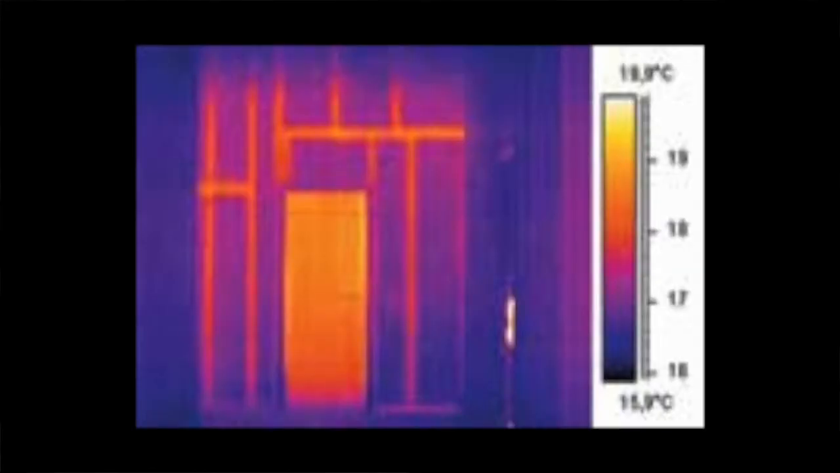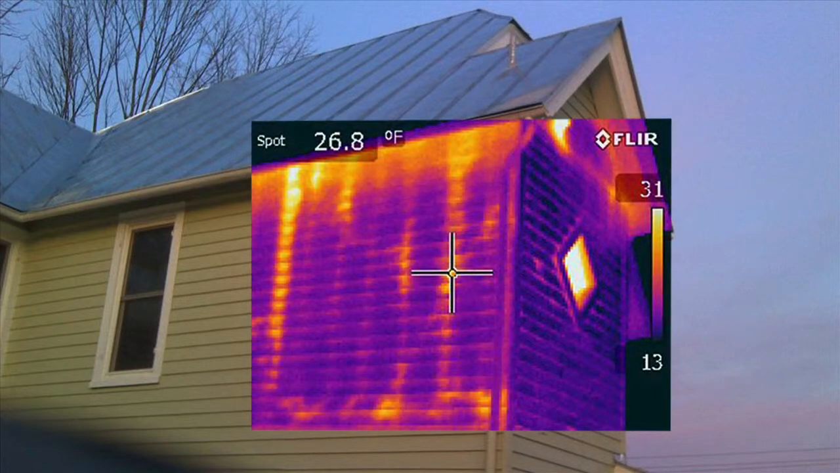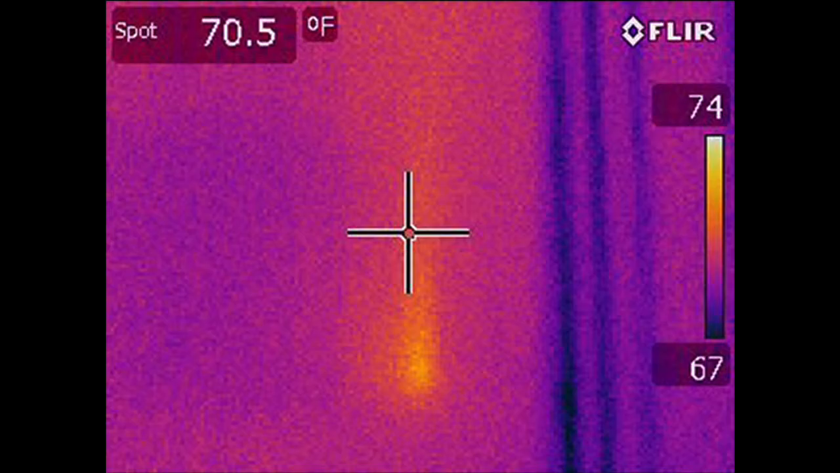Another interesting feature of a thermal imaging camera is that it can be useful in determining what is behind a wall prior to having to open a wall up. It can detect where the studs are located in the wall. It can find hot water pipes within a wall. It can locate a drainage pipe within a wall. And all these things are very useful to know during the design process.